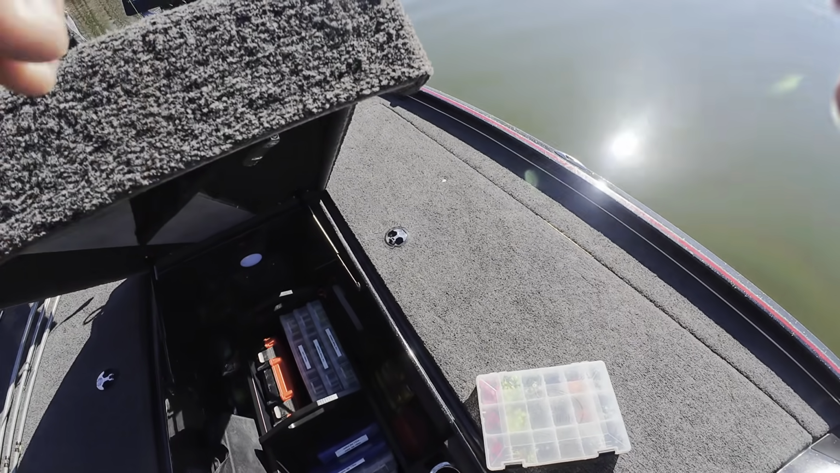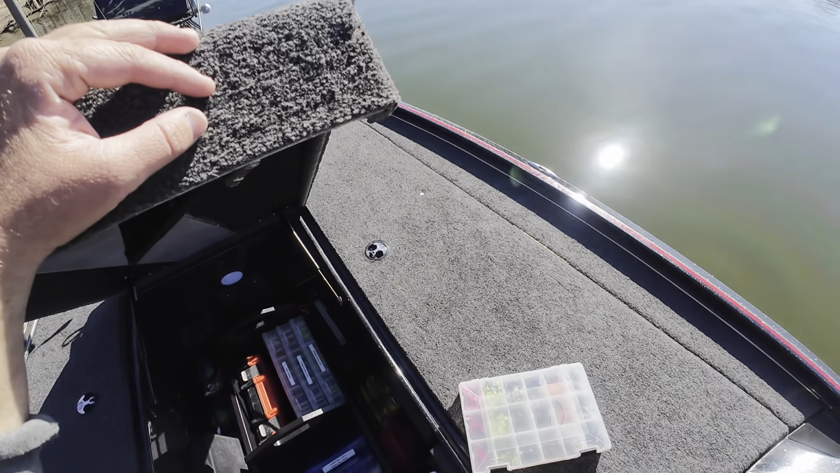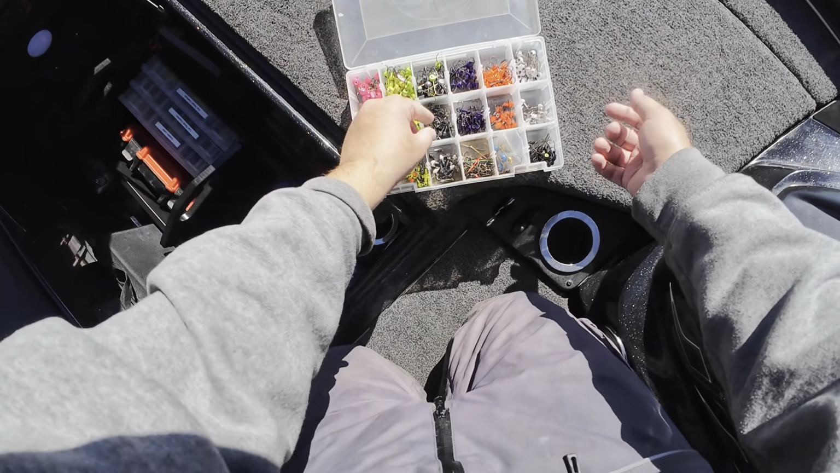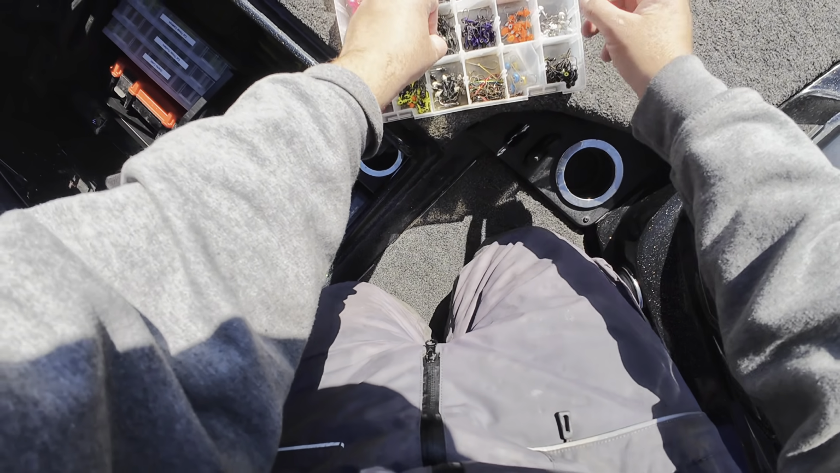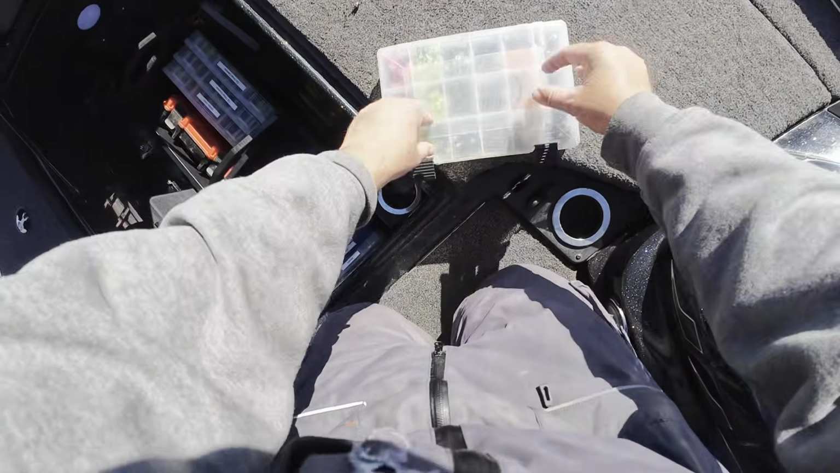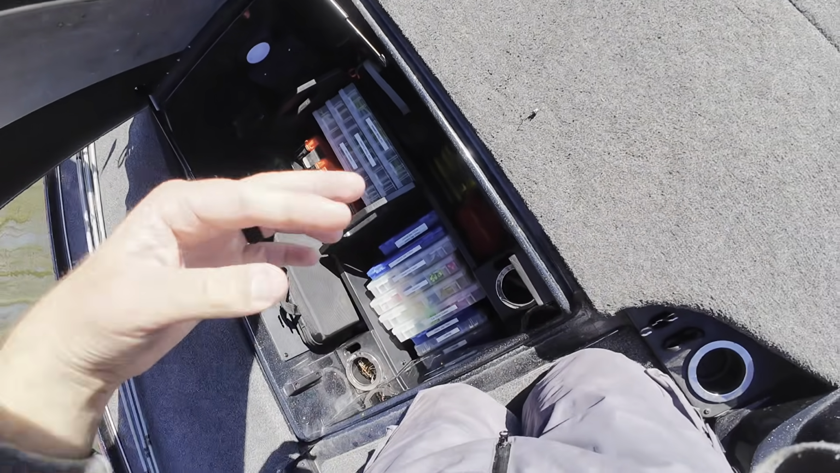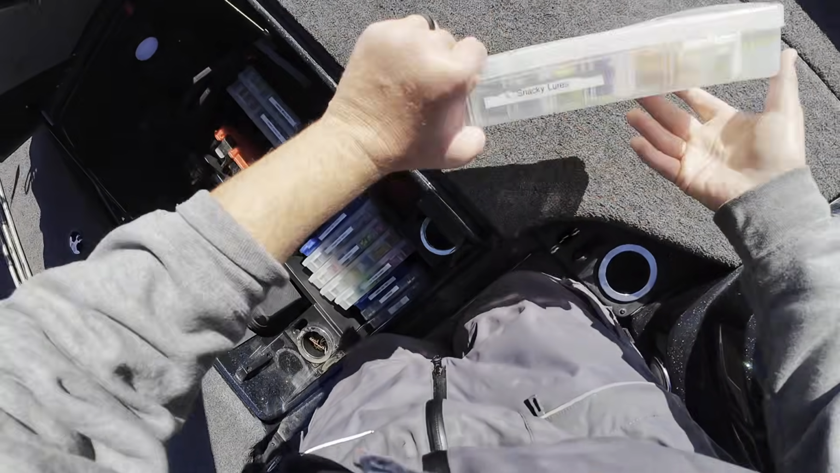So I'm already figuring something out. That 1/8 ounce seems to be a little too heavy and it's swinging by them too fast. So I'm going to grab a 1/16 and stay with the same natural color. I'm just going to downsize and slow down my presentation because I'm already seeing what's happening. They're seeing it and then it's just swimming by them too fast.